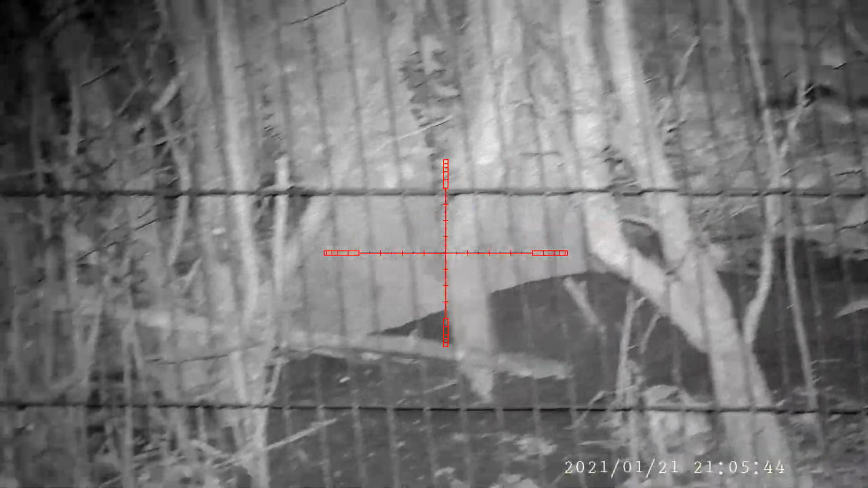Too much water vapour in the air, so the laser rangefinder wouldn't give a reading. Unfortunately, I estimated the range wrong, so I didn't need to give it any holdover, so all that happened was the pellet just skimmed over the top of its head. Didn't make the same mistake twice. Bowled this one over, no problem.